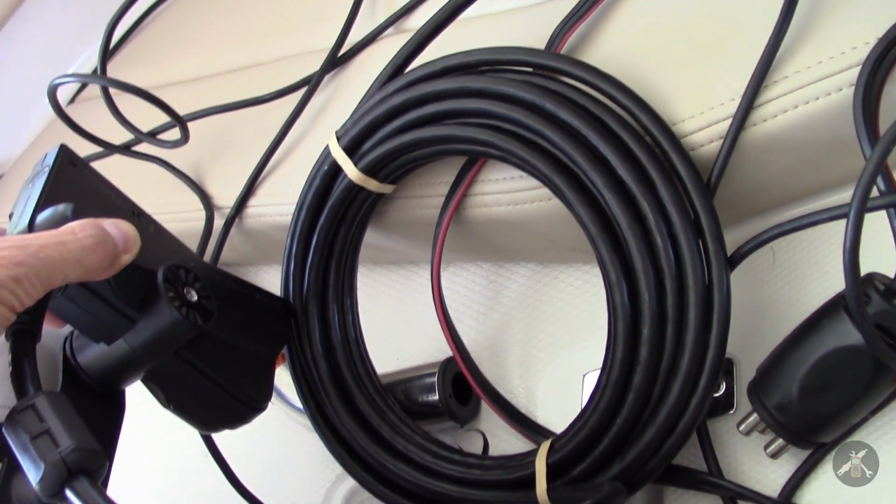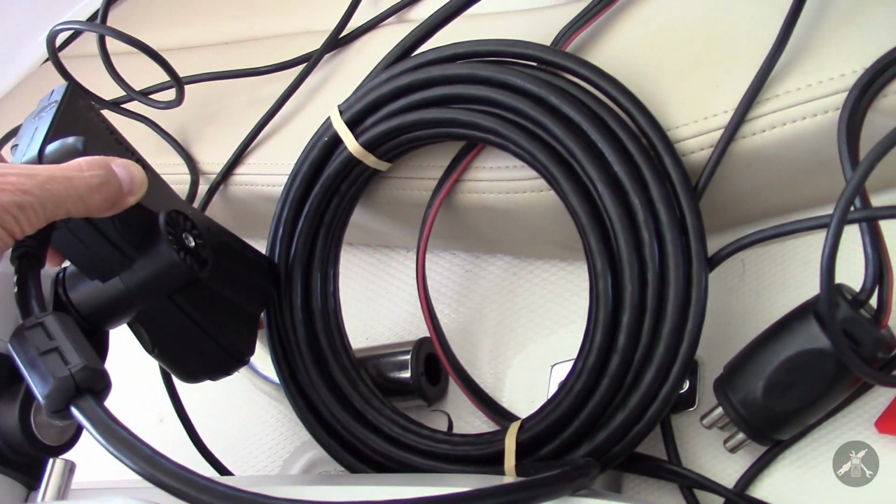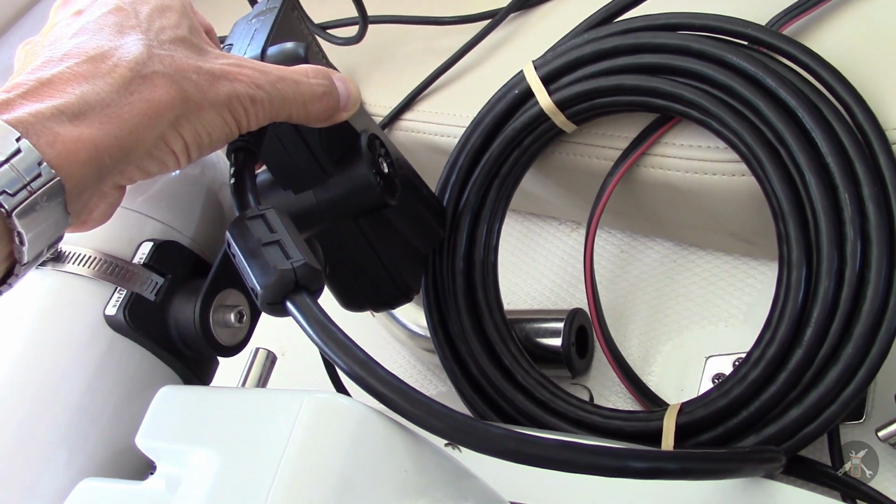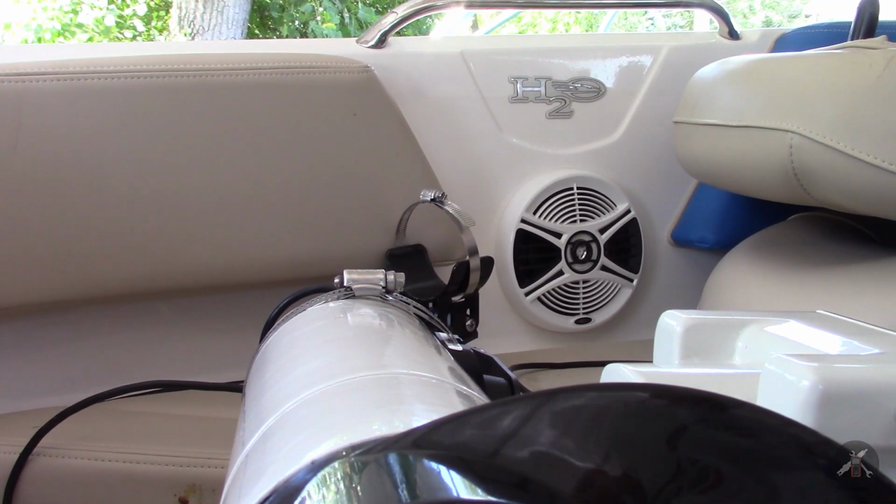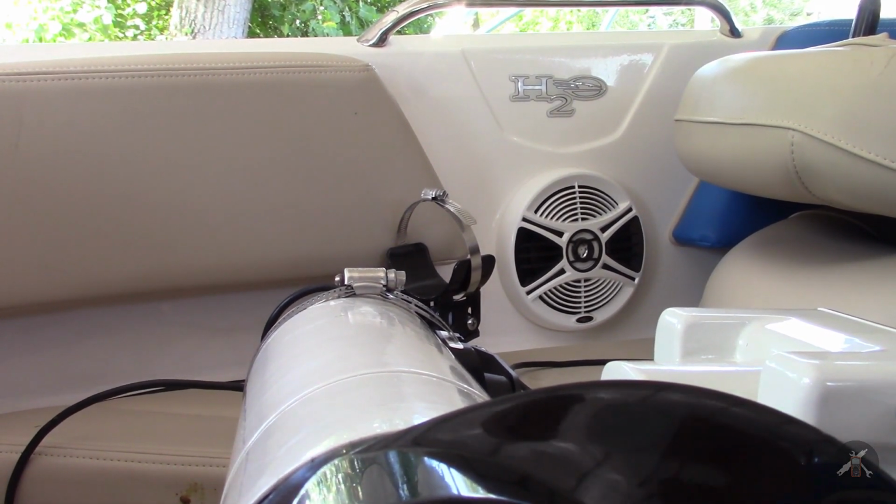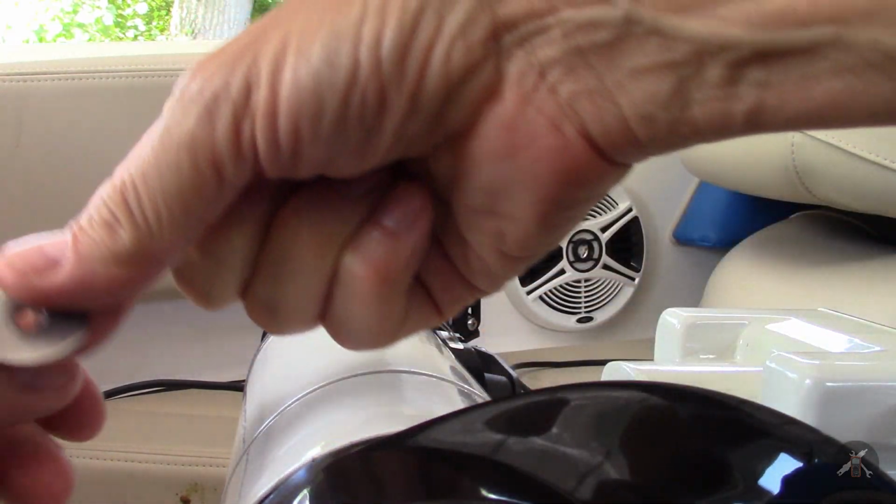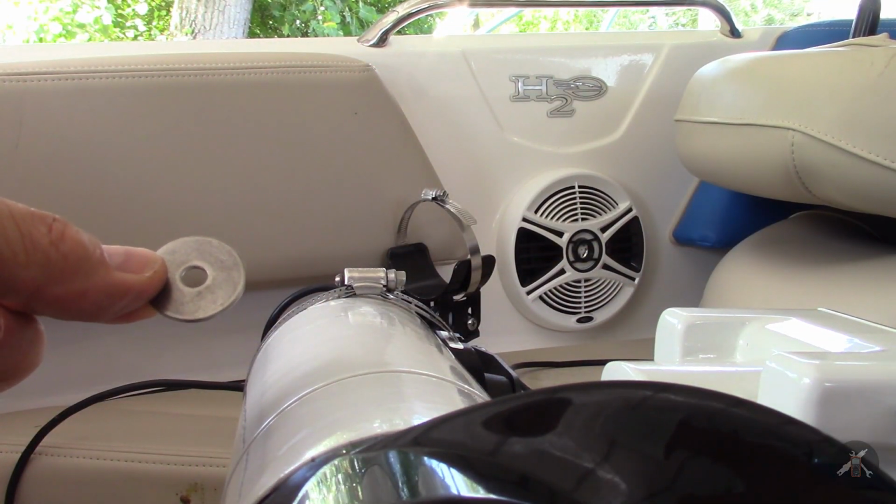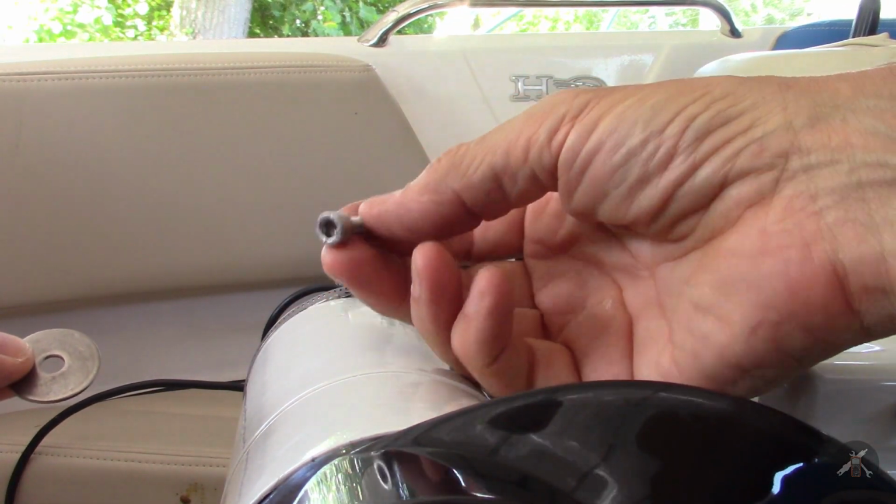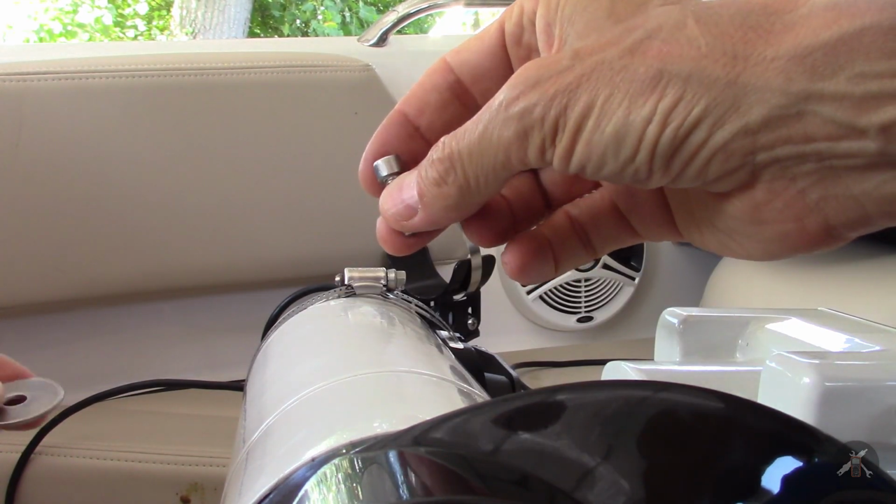So let me see what it takes to get the nut in there. Something tells me it isn't going to go. And just a minute. So I guess the answer is that you need a washer like this that fits a bolt like that. It's stainless steel. Yeah, Allen head.